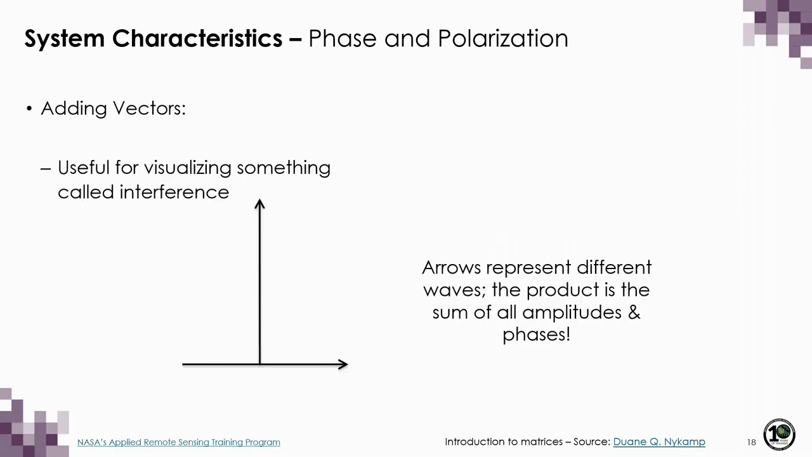And if we know how to add vectors, this can be really useful for visualizing something called interference, which is when waves occupy the same space or move simultaneously through the same medium. And depending on differences in their phase, which we'll talk about shortly, we can have either constructive or destructive interference. So what I'm showing you here is multiple different vectors, each of which represents a different wave, which you can think of as occupying the same space at the same time. And the product of all these waves is simply the sum of all of their amplitudes and phases together, which I'm showing you here as the final vector in purple.